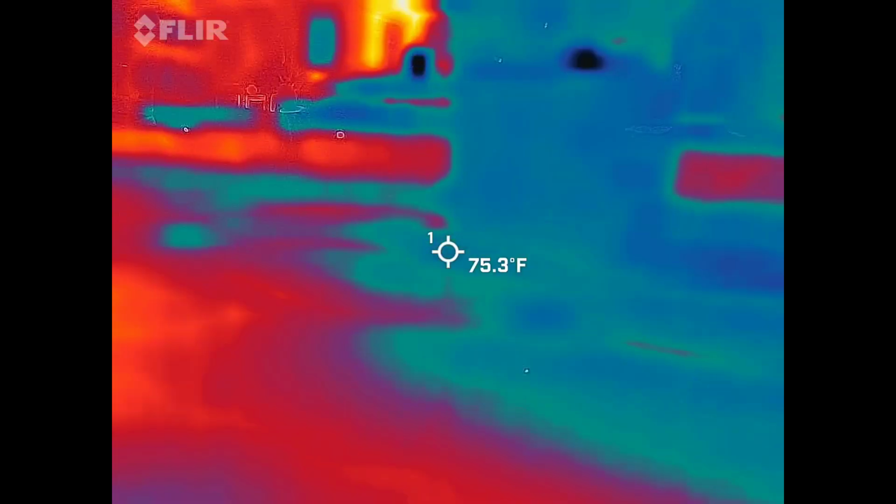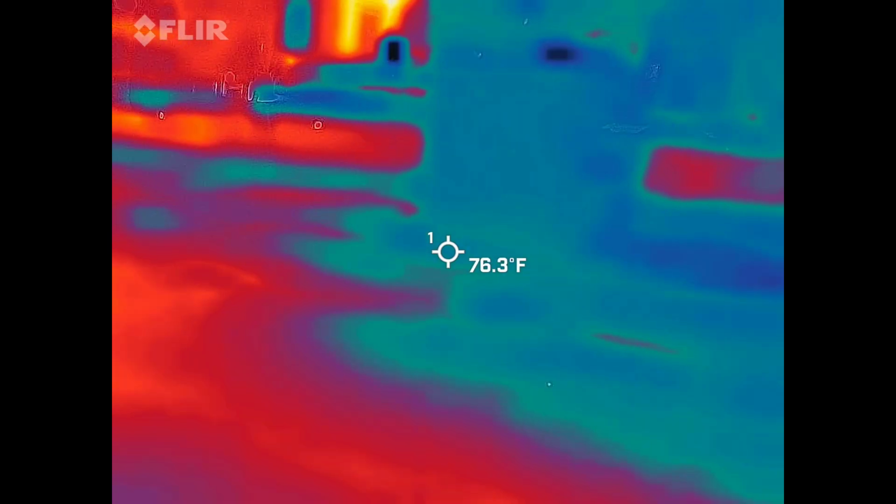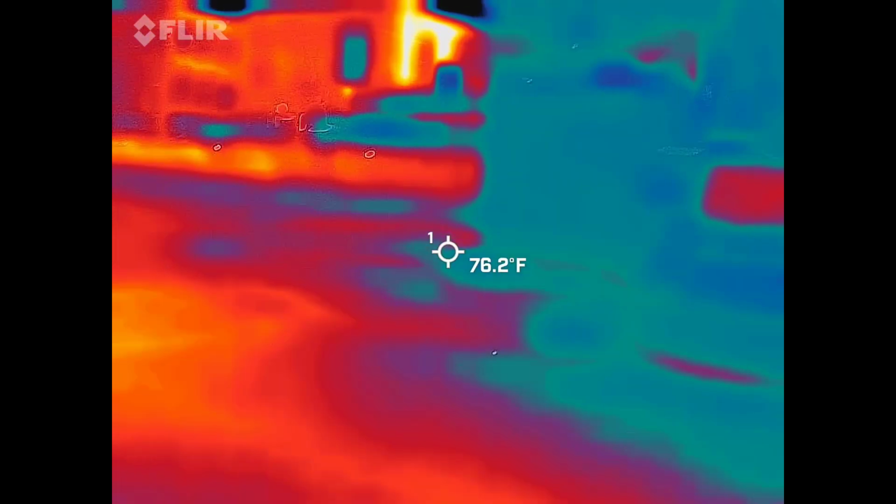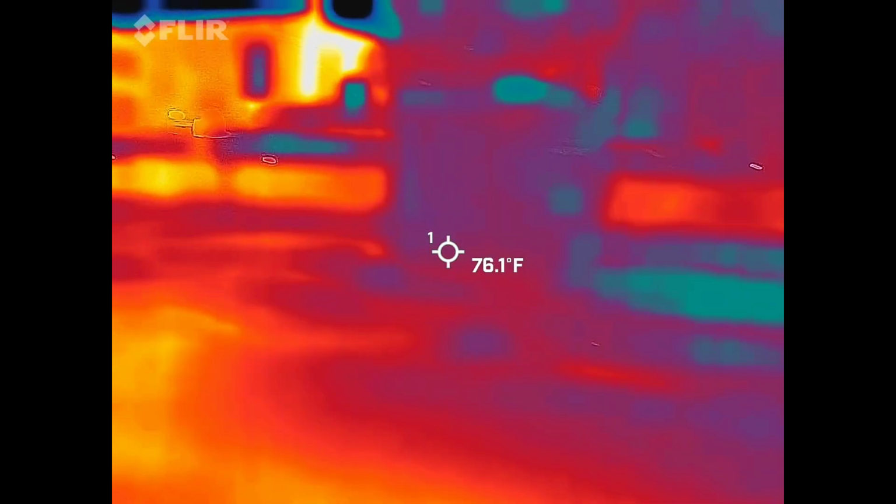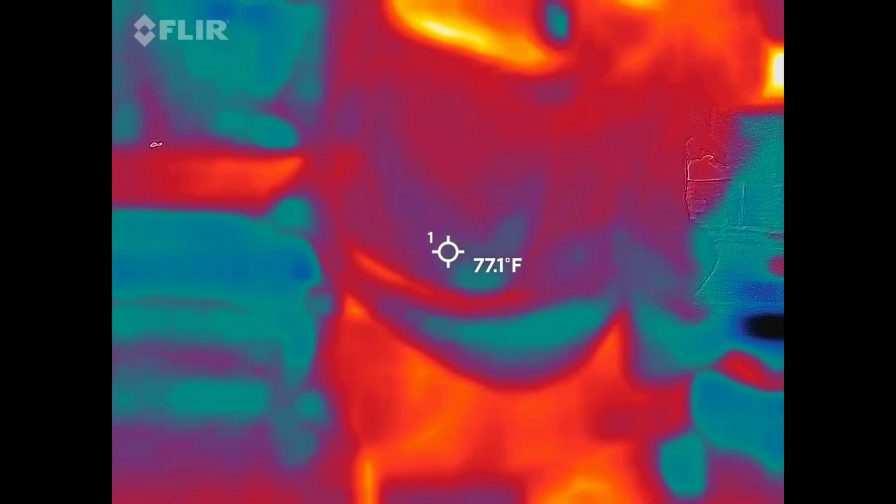19.7. Now it's at 7, 20, 7.8, 40. Somebody's hanging out back here. Is that normal that it jumps around like that? So that's what you want. Oh, 26.4. Yeah, it's jumping.